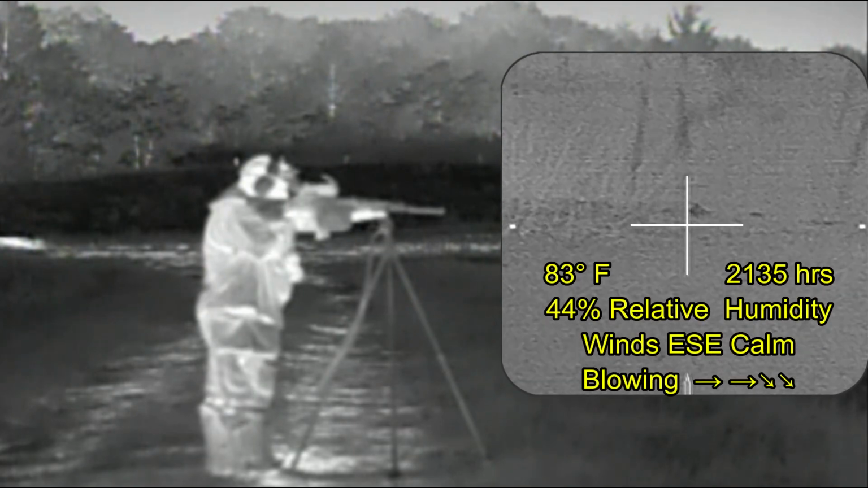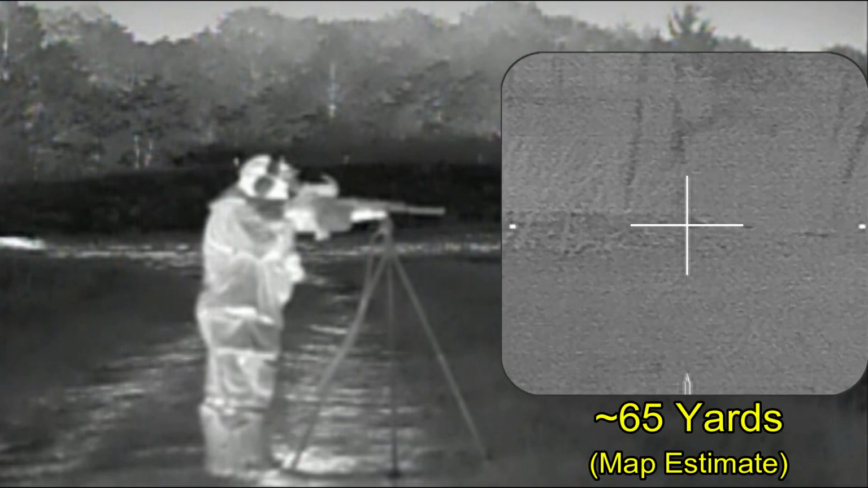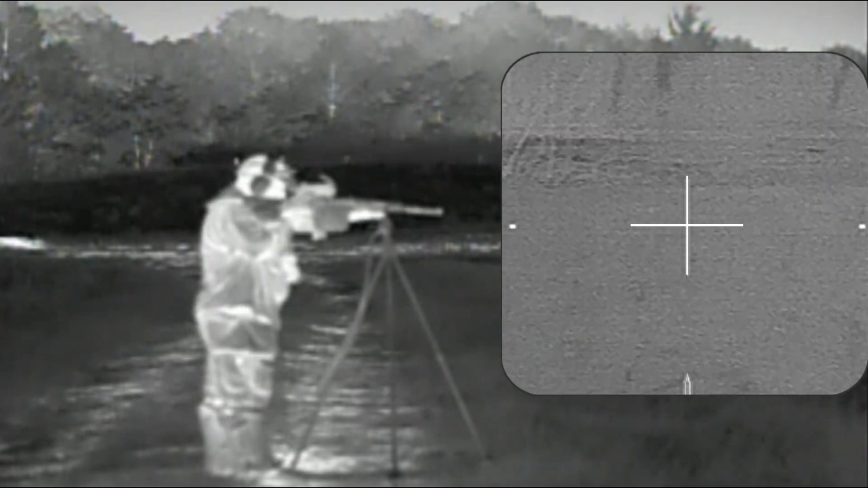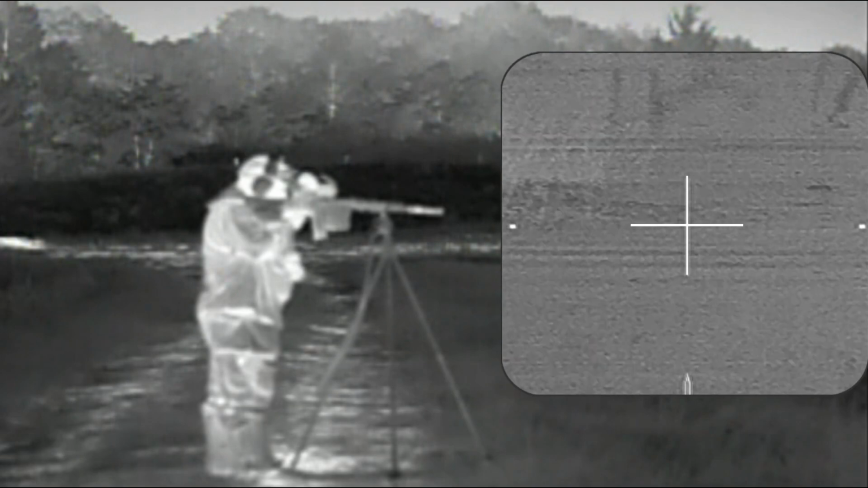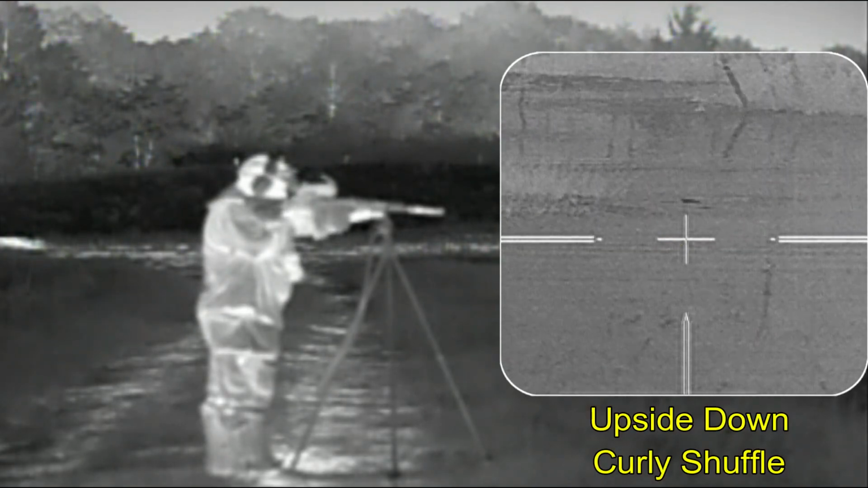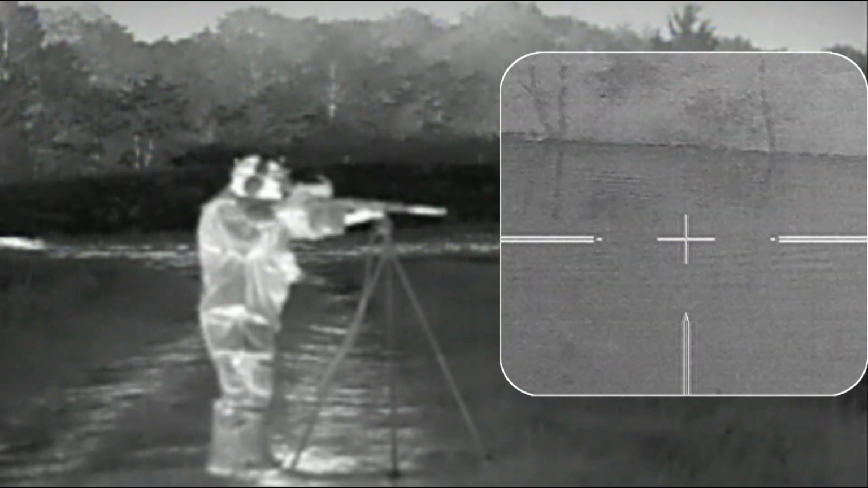The video recorder comes up, and that's my beaver. I'd seen it swim across the tank, and it's munching on some reeds. The shot connects. I'm looking for the beaver. Looking for confirmation. There we have confirmation. Got a curly shuffle. The beaver's upside down, kicking its legs. It finally stills.